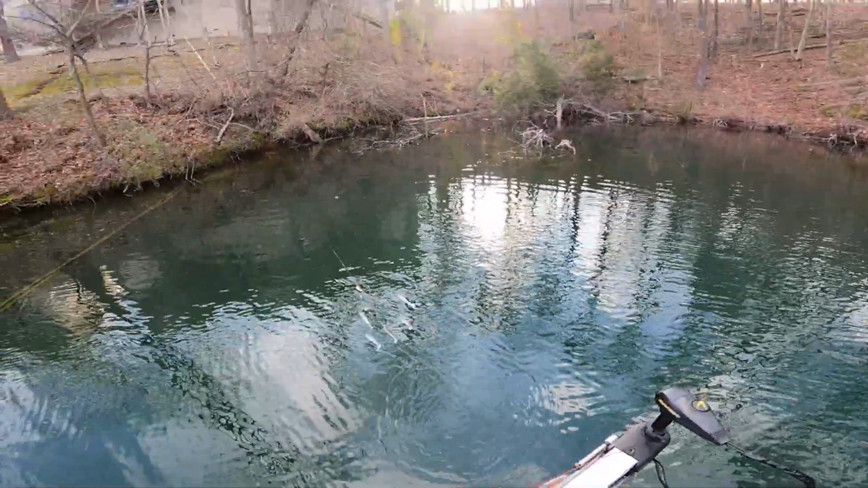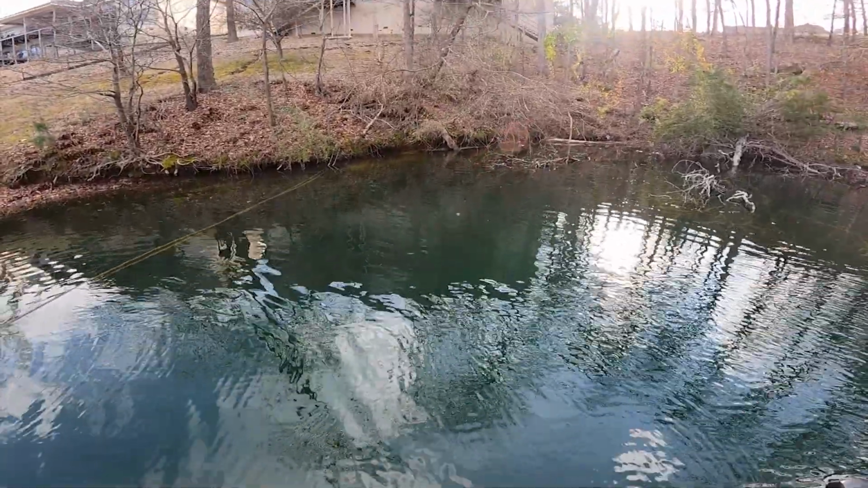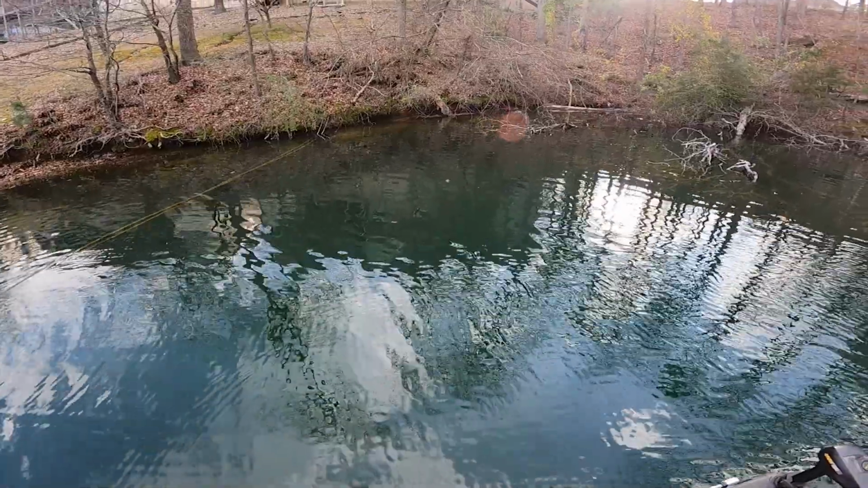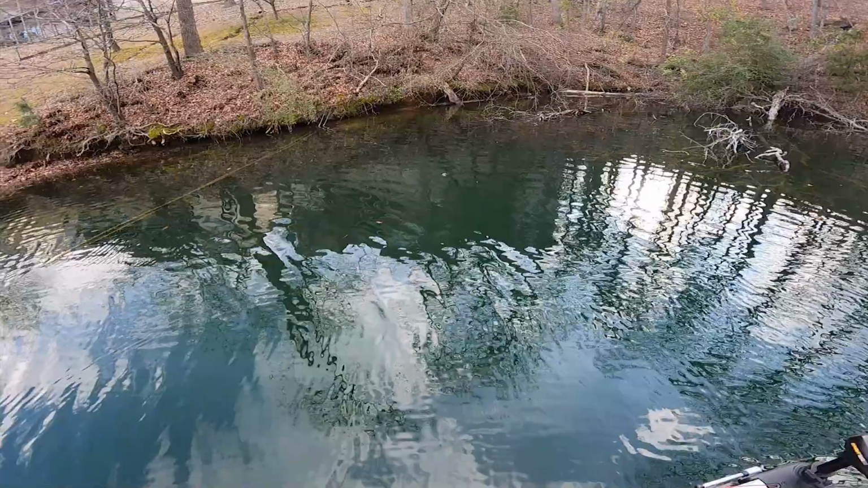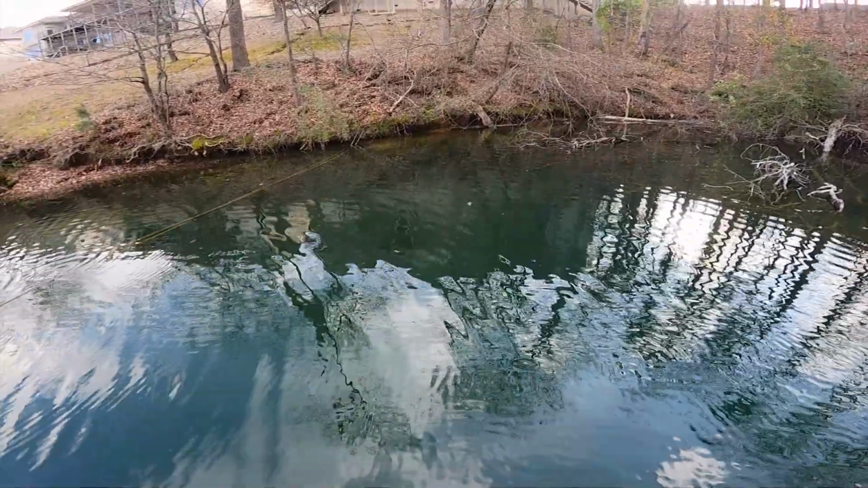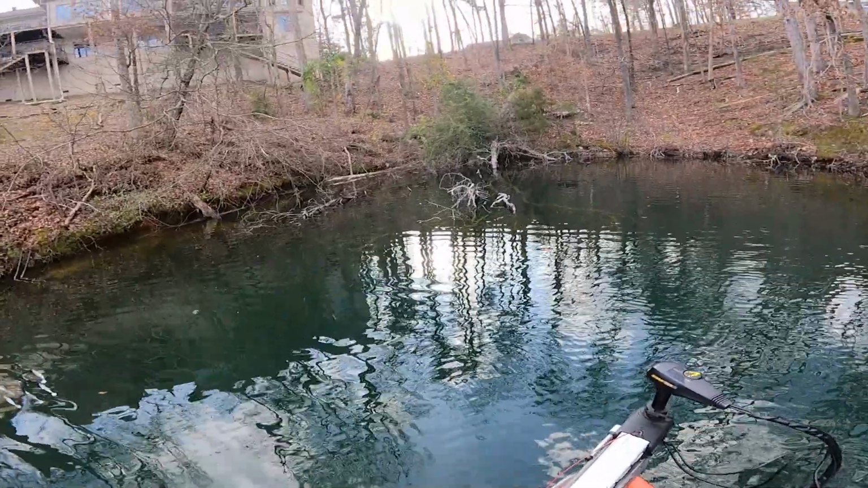Yep. Oh, I see them. Can y'all see them? There's small fish there. I don't know if y'all can. I need to give y'all my glasses. There's a good one down there. There's a 2-pounder down there swimming around. Bunch of little guys. There's one up there. Anyway, just for y'all to see.